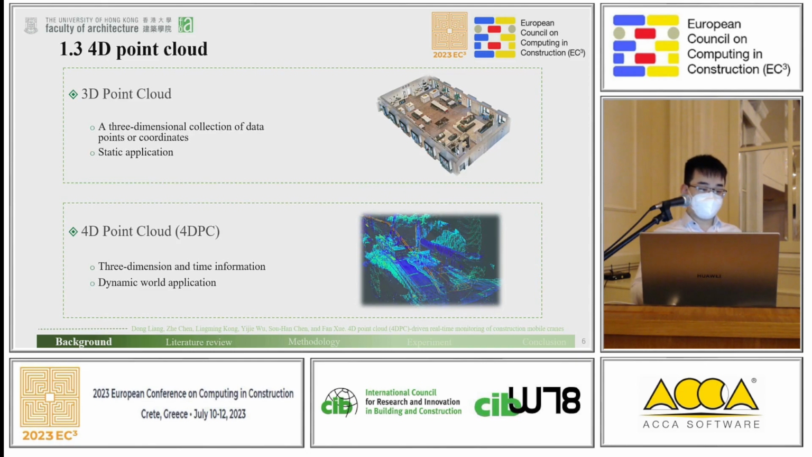For the 4D point cloud, maybe most of us are familiar with the 3D point cloud. It consists of a three-dimensional collection of data points or coordinates. The 4D point cloud just adds time. So it is always applied to real-time applications like autonomous driving.